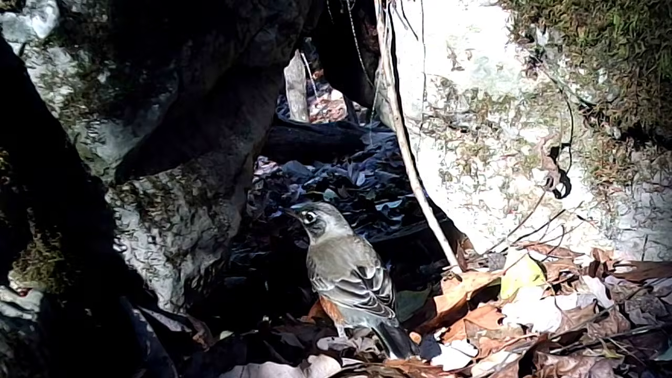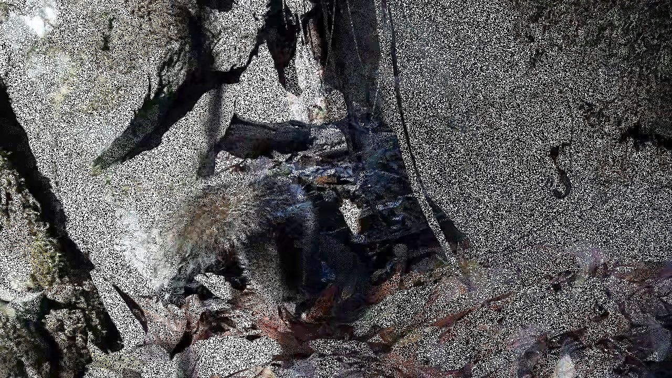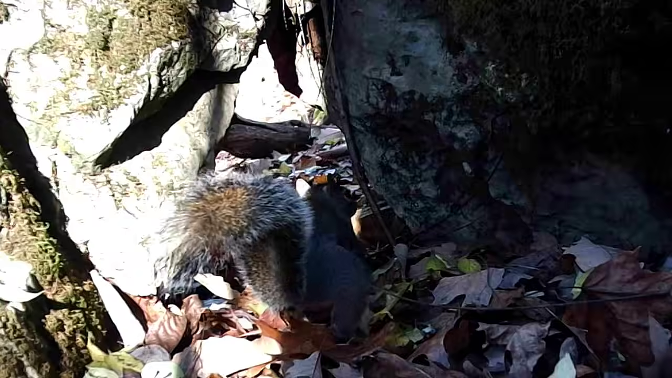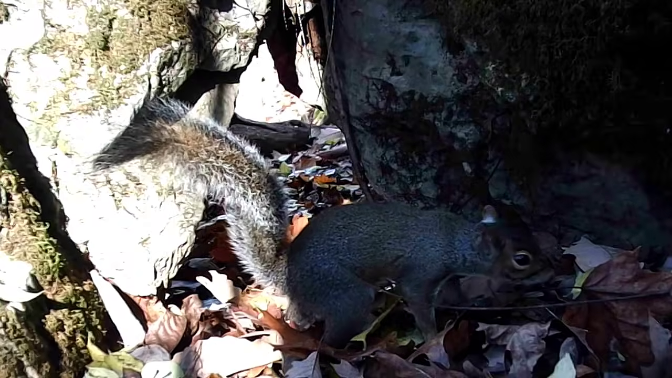Yeah, and there's a robin. These little birds always prowling around. And that looks like old Ricky. He's looking for a walnut. But they're gone, Ricky.